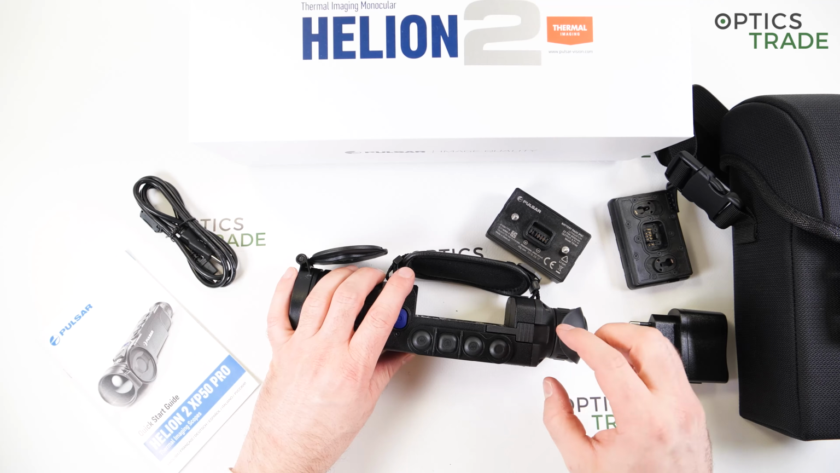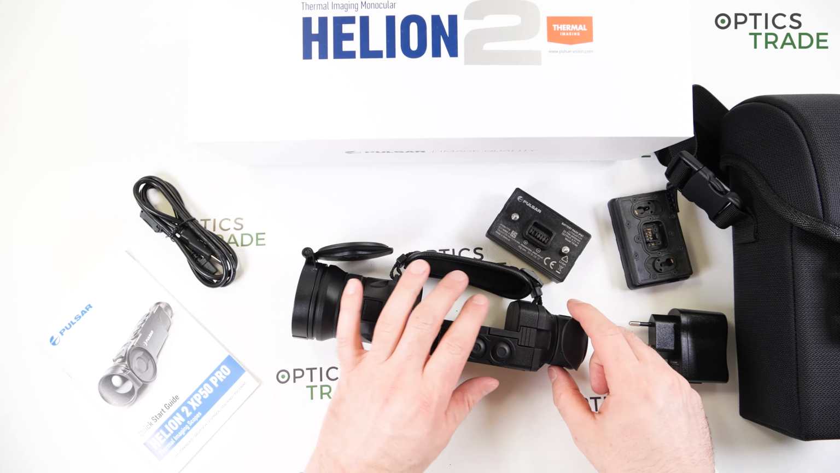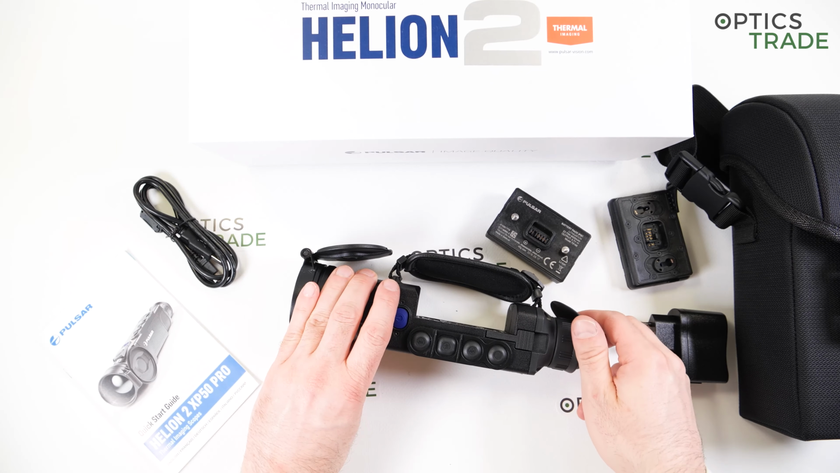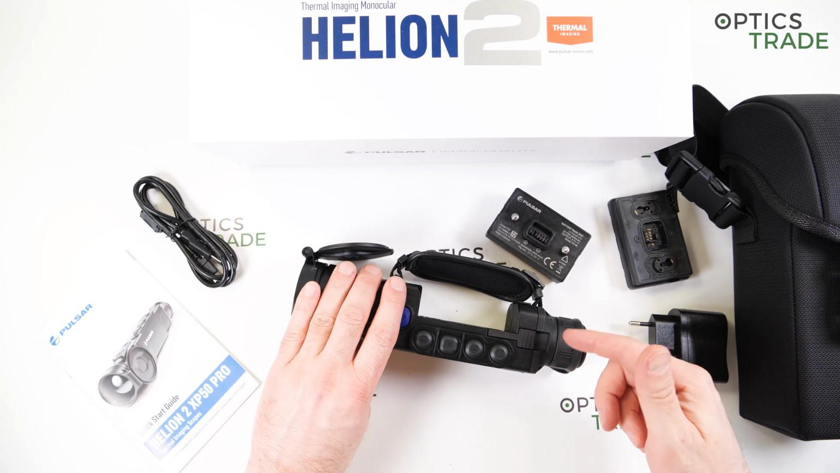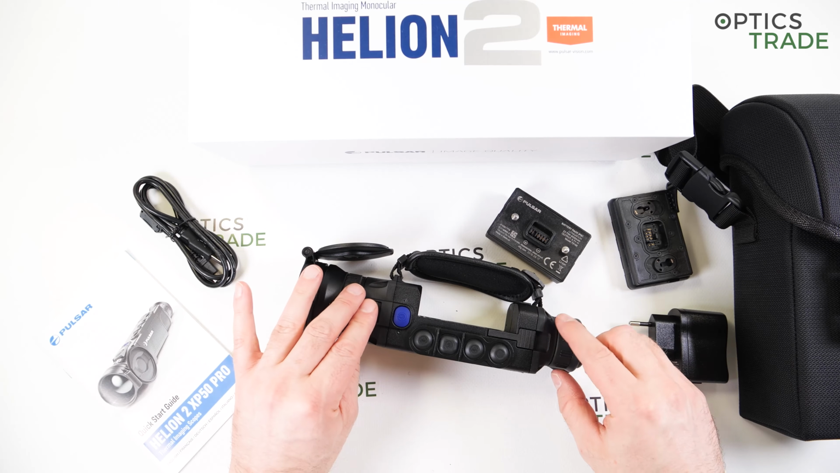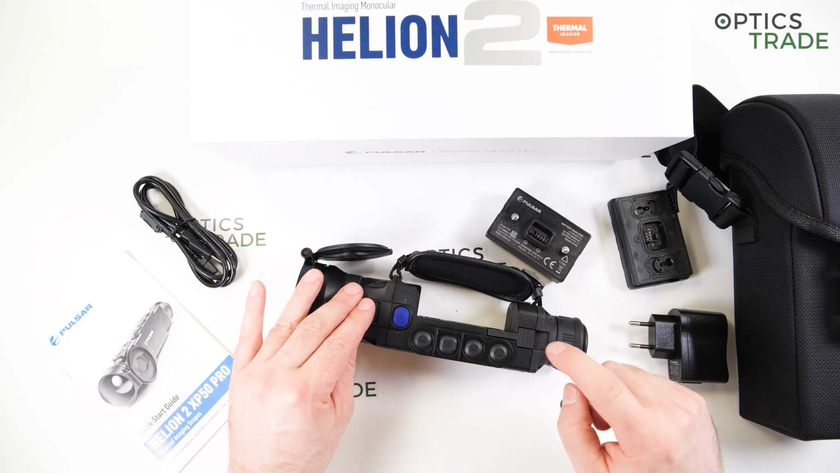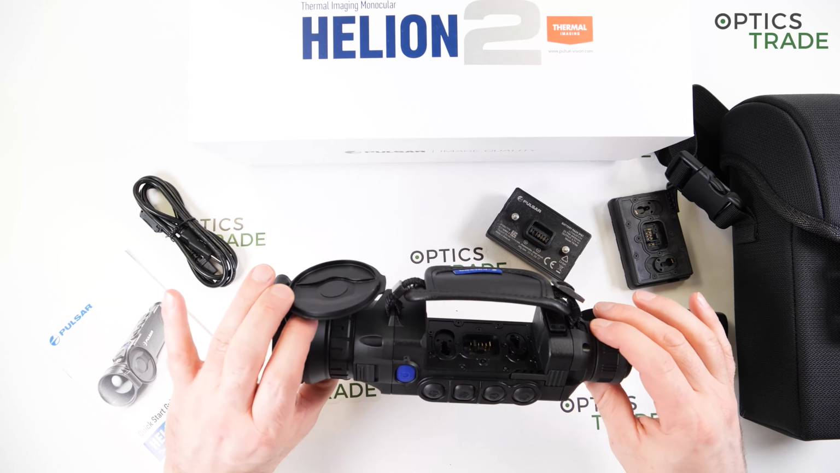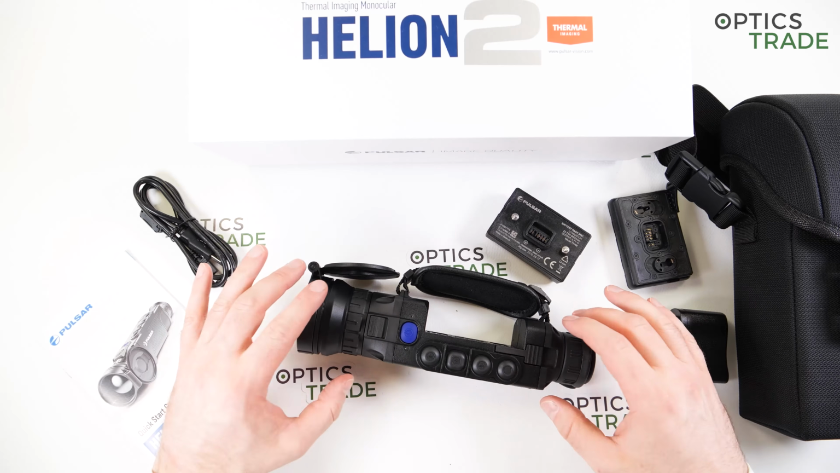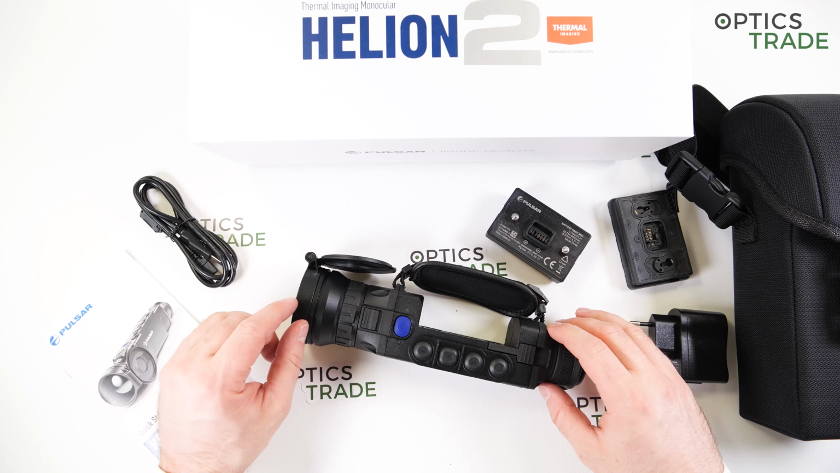The display on the other side is AMOLED, so that means the device will work even at temperatures like minus 25. This is the main difference compared to those devices from competitors or also other cheaper Pulsars which have LCOS displays, which work only down to minus 10. So this really works down to minus 25, and like I said, this is a tool which you buy to use even in the hardest winters.